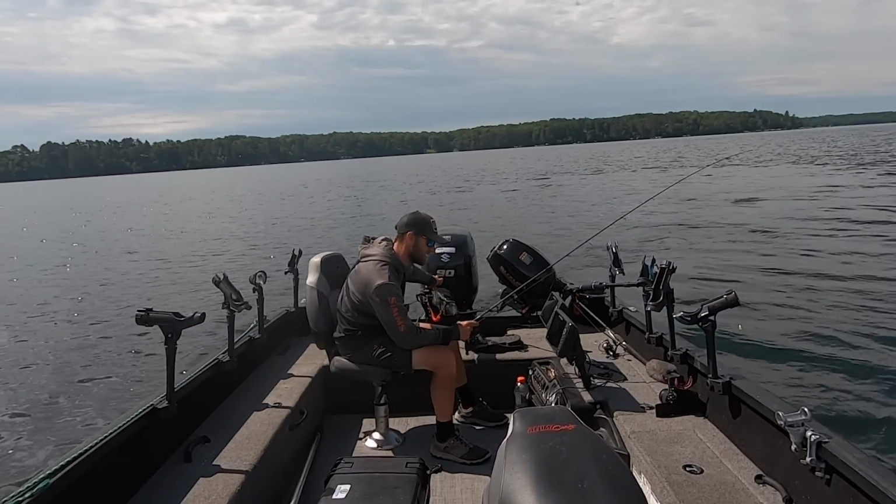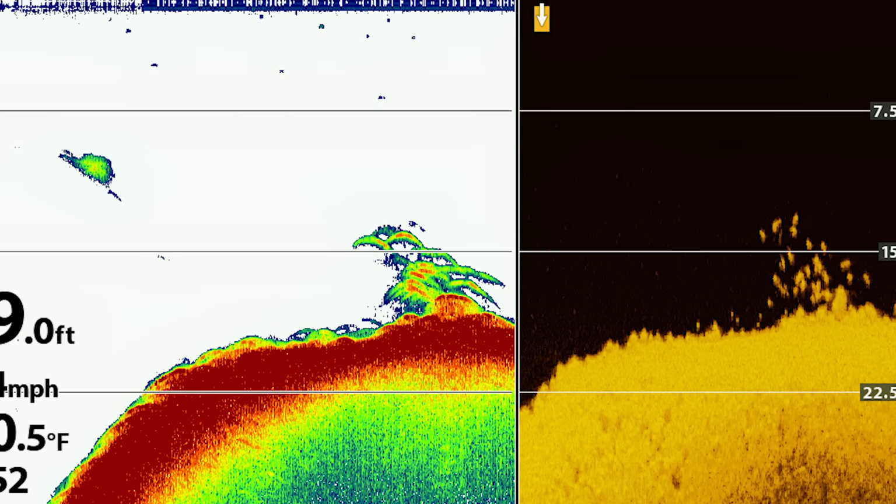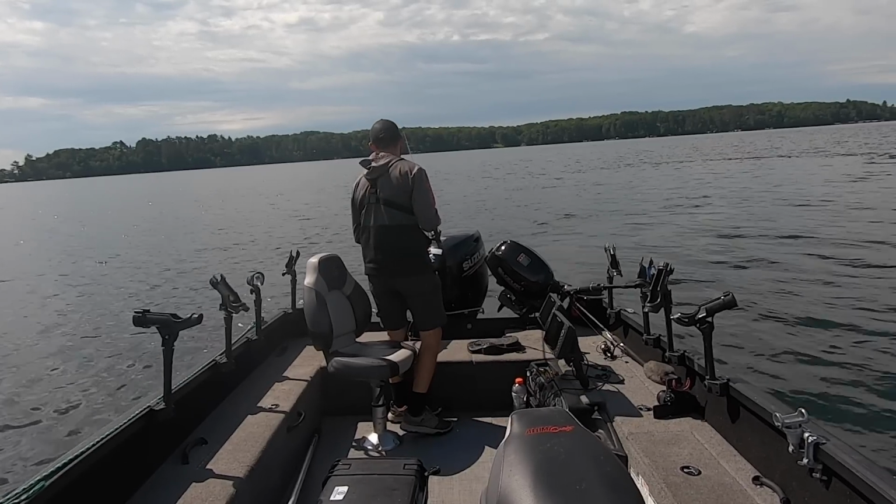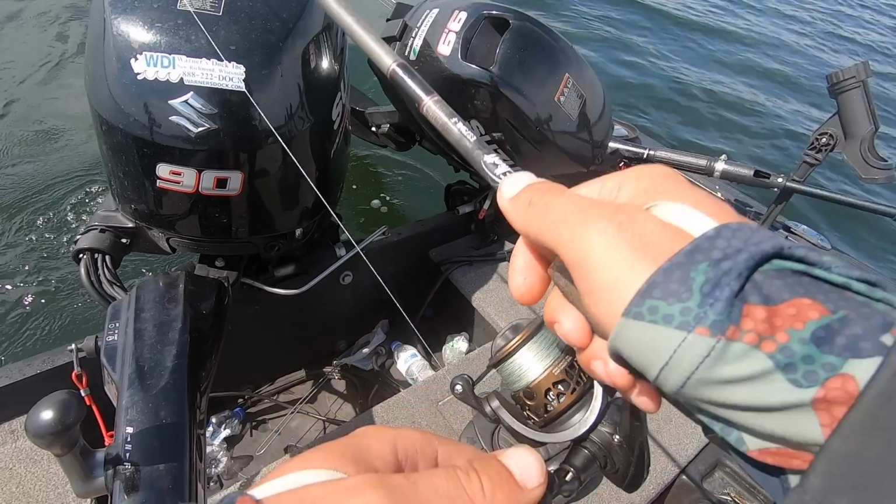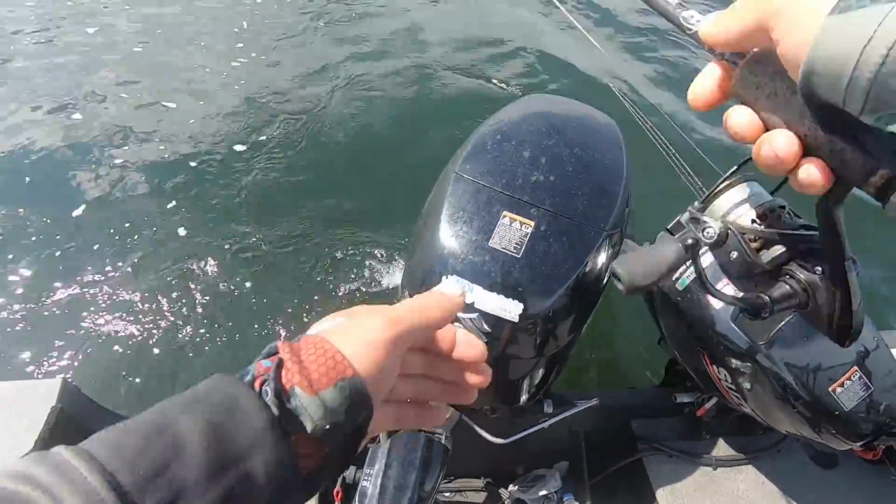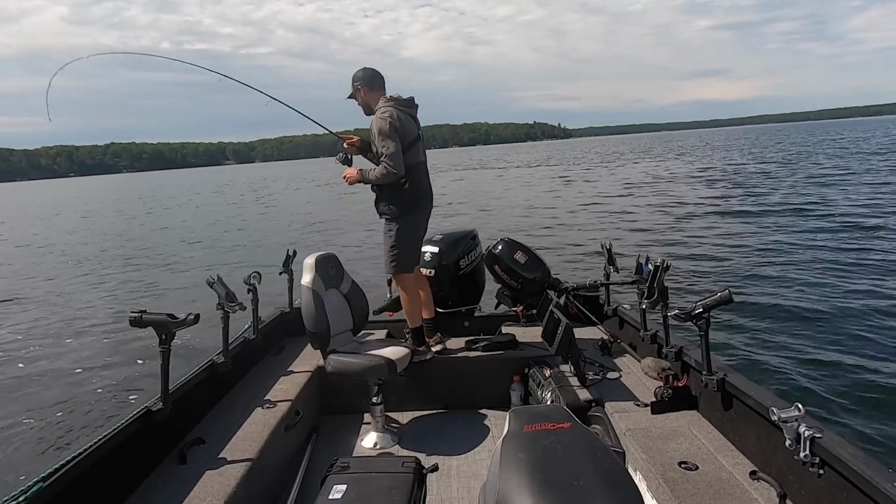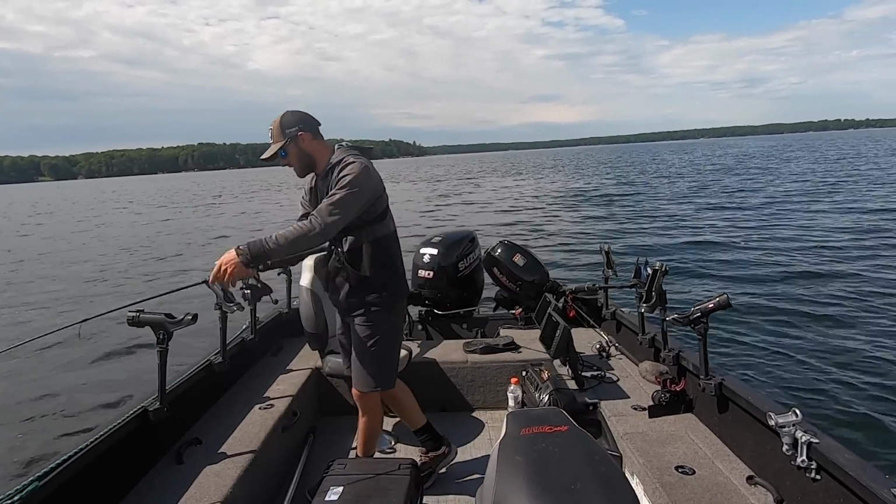Some good rock. All right, so there's my pod of fish, and it's a good pod. So this is not gonna take more than a second probably. We know we're right in them. And just like that, fish on. You can see how quick that is. See those fish drop into them.